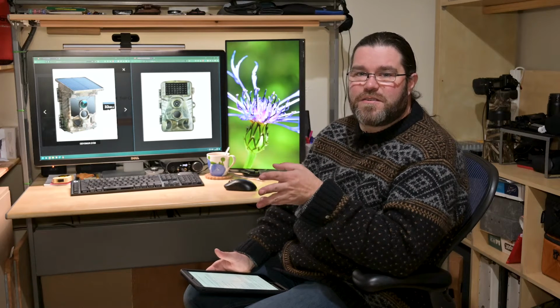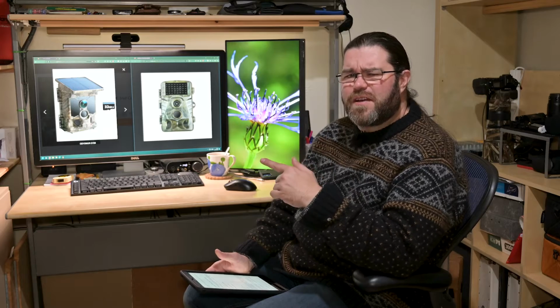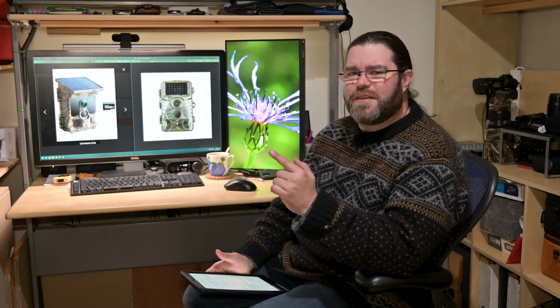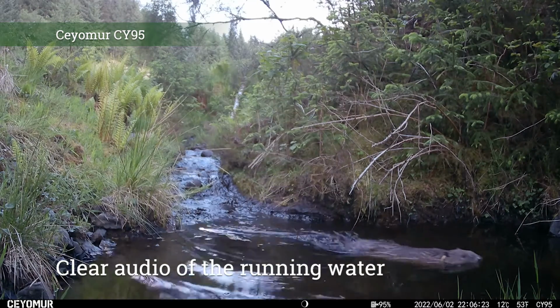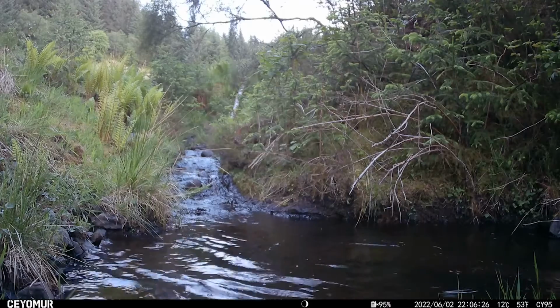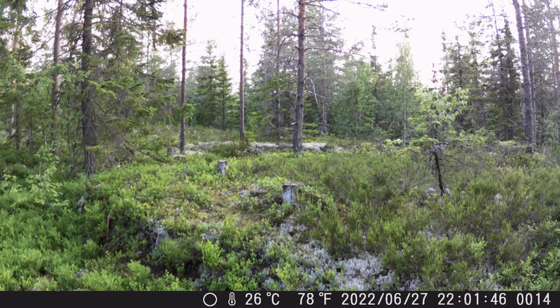And that's not a surprise for the Dsoon, because honestly, that's what I've come to expect from the other Dsoon model. But the CY70 had good audio before, and also the CY95 on a previous use in Knapdale also had good audio. So I'm worried actually that I've set something wrong on it in that case. So yes, as I said before, the frames per second on the Dsoon being just 10 at 4K compared to 30 on the Ceyomur was really obvious in video of moving subjects.